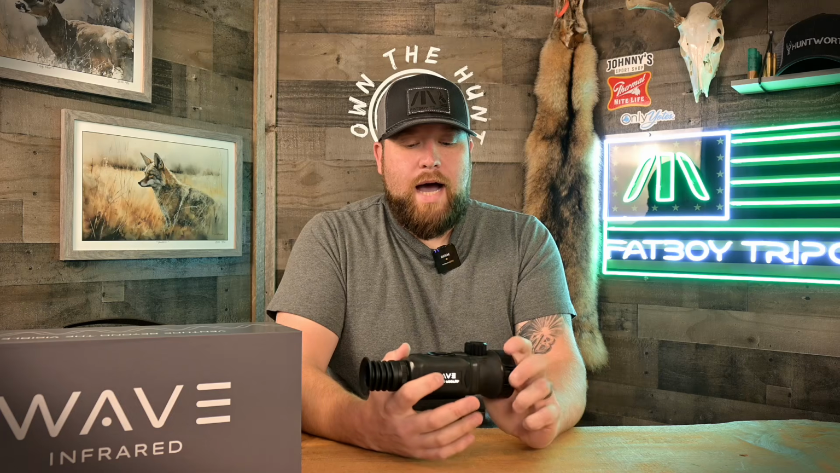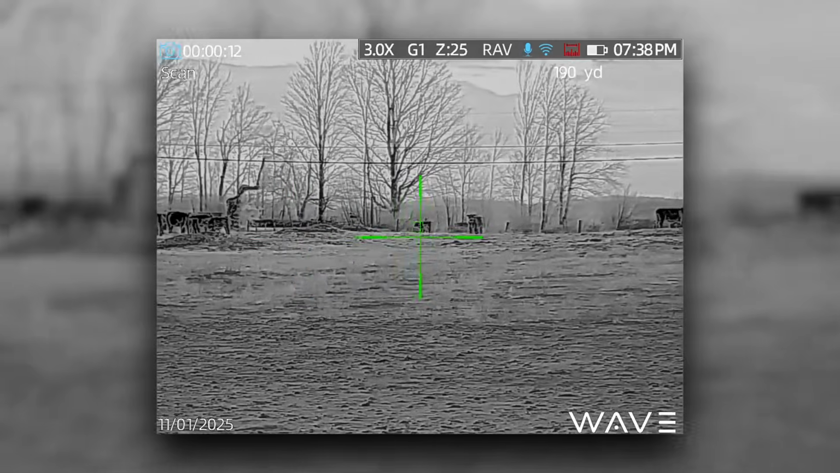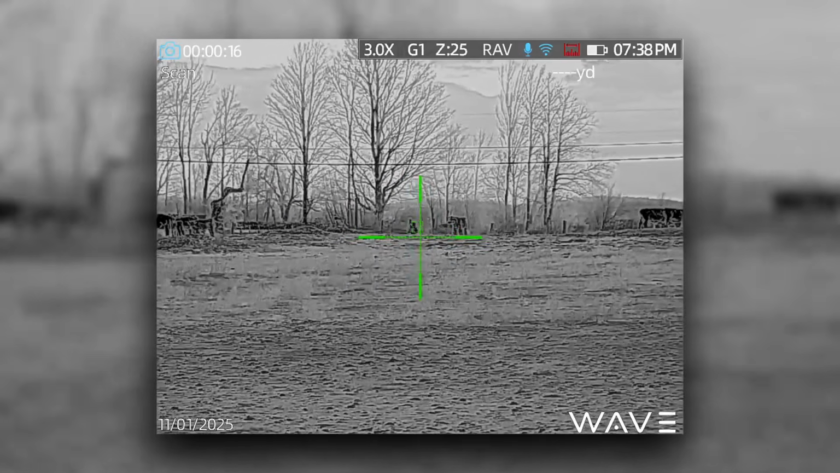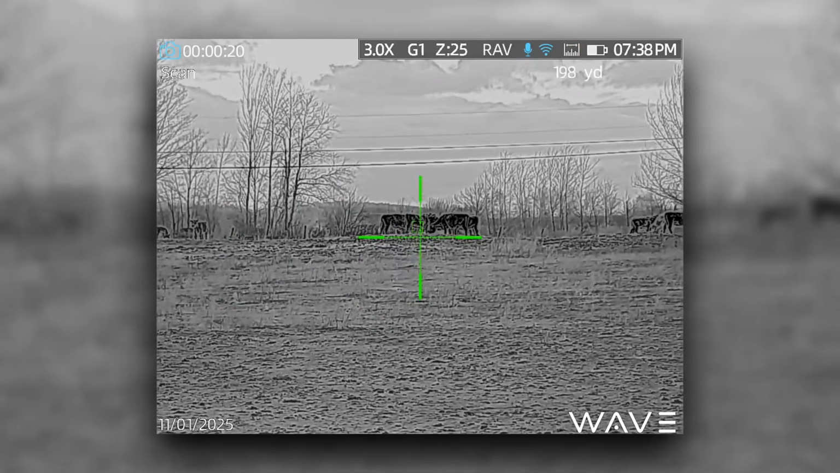Look, I go back and forth. I mentioned this, guys, there's pros and cons to all the design decisions that go into these scopes. I don't know how I feel. Honestly, I'm at the point where it doesn't really matter. Give me a way to get my data off the scope and to charge the scope, and I'm happy, okay? I'll keep that charge cord very secure, very safe in my bag or in my truck with my other cords and stuff. So it's not a huge deal to me, okay?